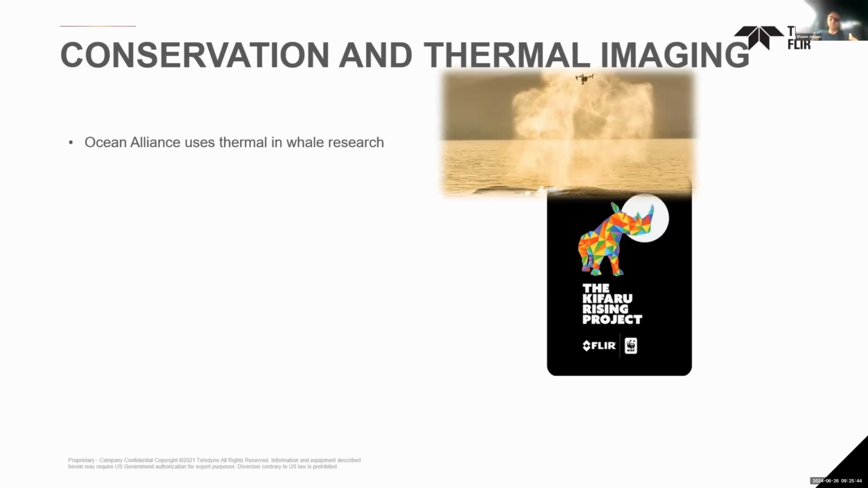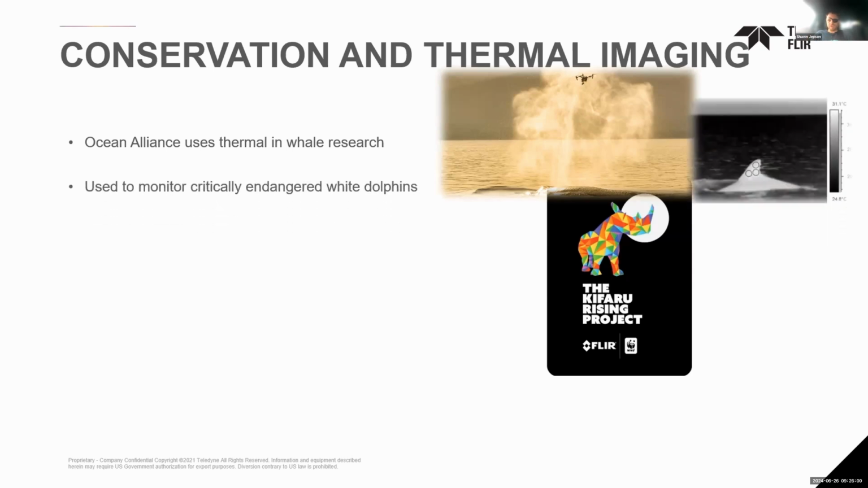They used to be able to survey whales by spout during the day, and then they had to stop at night. They now use thermal imaging at night, and they can survey all night long as well. And they found that nighttime surveys with thermal imaging are just as accurate as daytime surveys when they're just out there watching. It's used in China to monitor critically endangered white dolphins, not just finding them and counting their numbers,